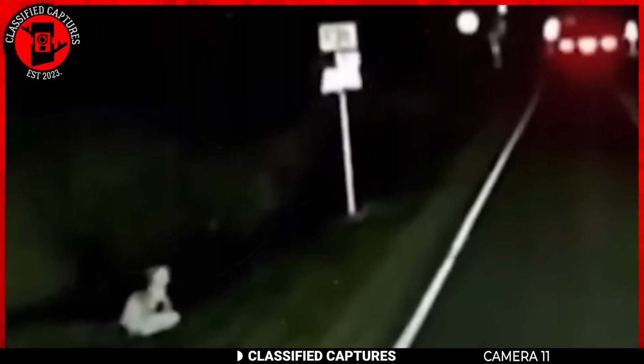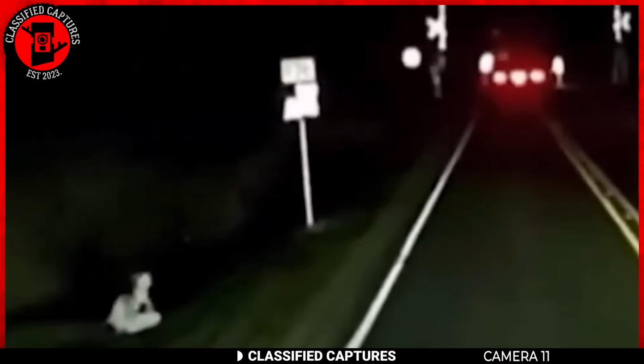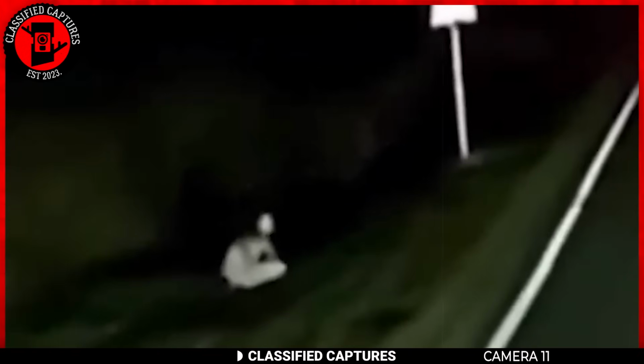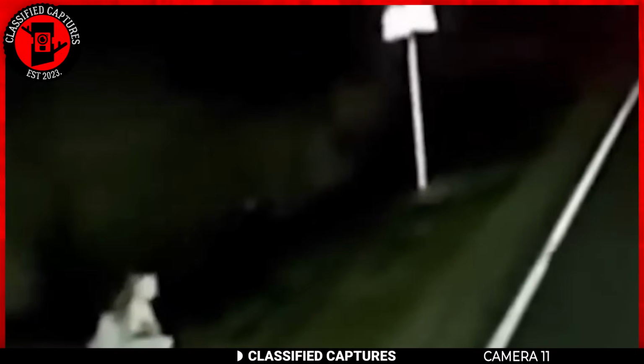There, on the side of the road, one could make out the figure of a being, or at least something that appeared to resemble one. It sat on the ground, legs crossed like a meditating monk, with a form that seemed human yet entirely white. A haunting, ghostly apparition seemingly caught in the act of deep contemplation.